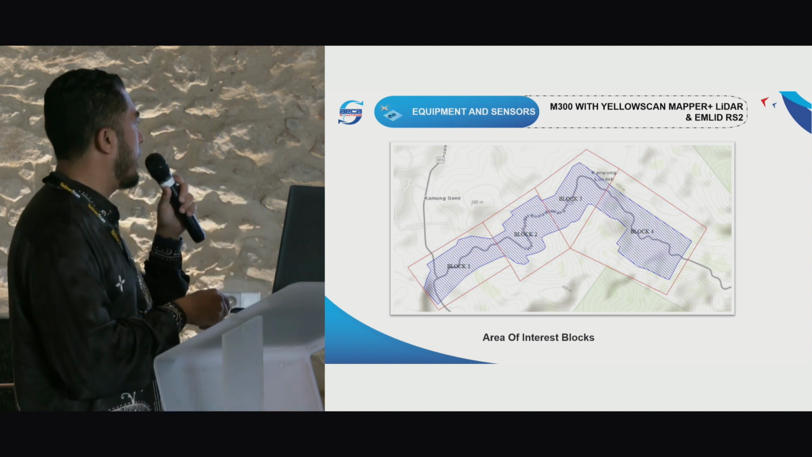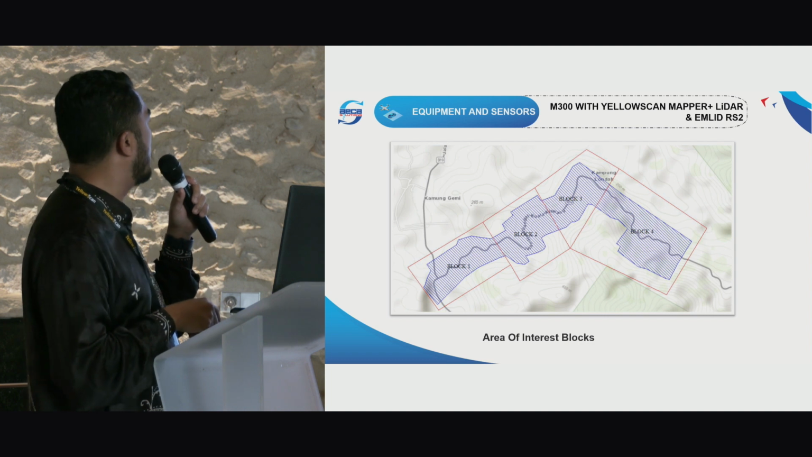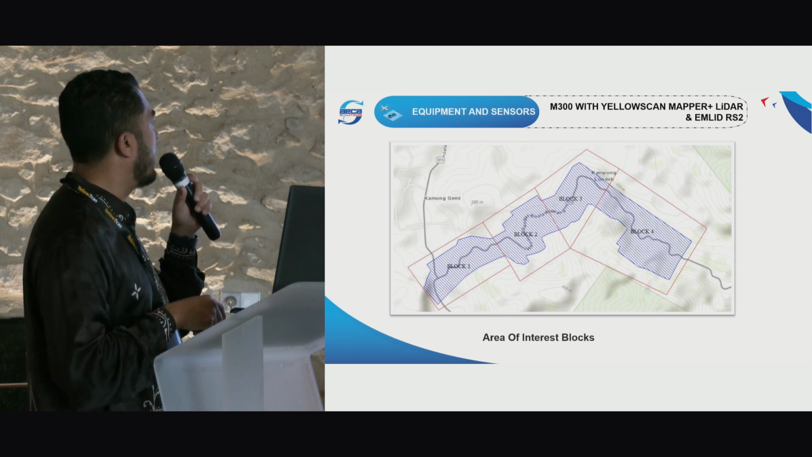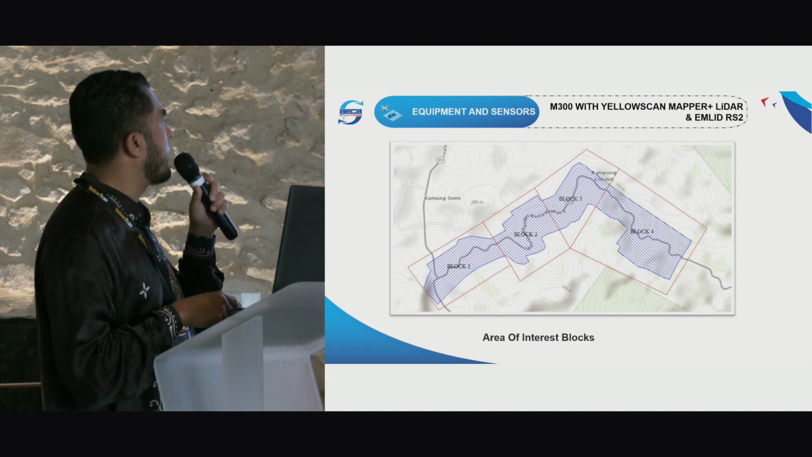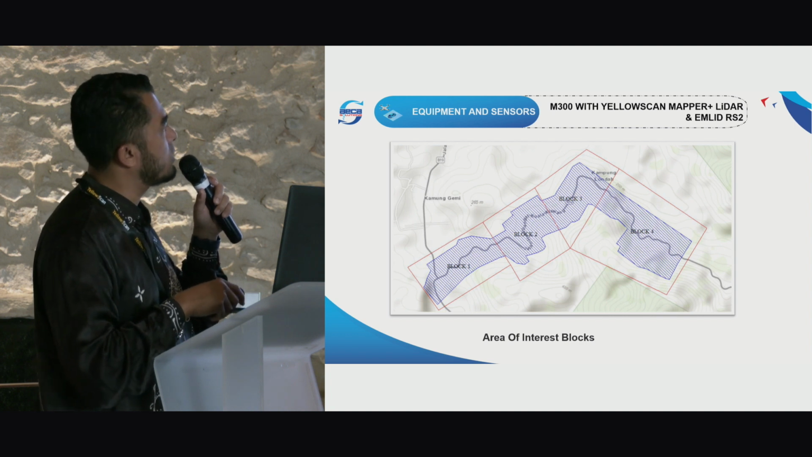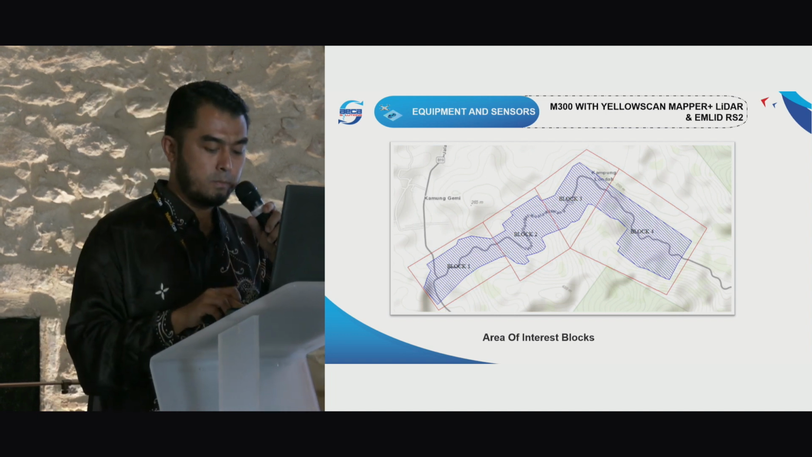So we separated this into 4 blocks. We started here, and then block 2, block 3, and for block 3 we had to do 2 takeoff points because it was blocked by the corner and hill.